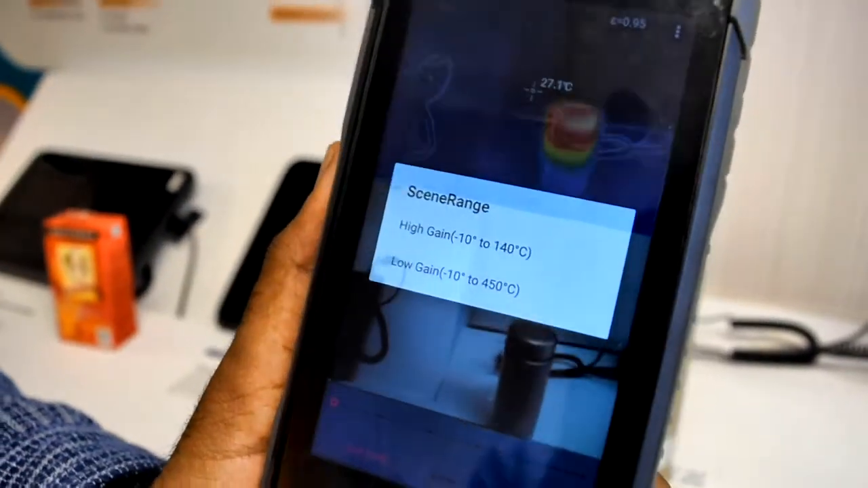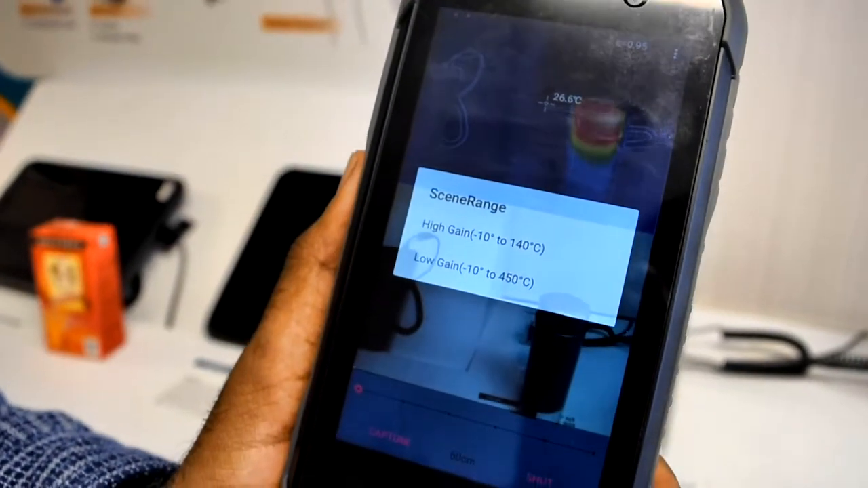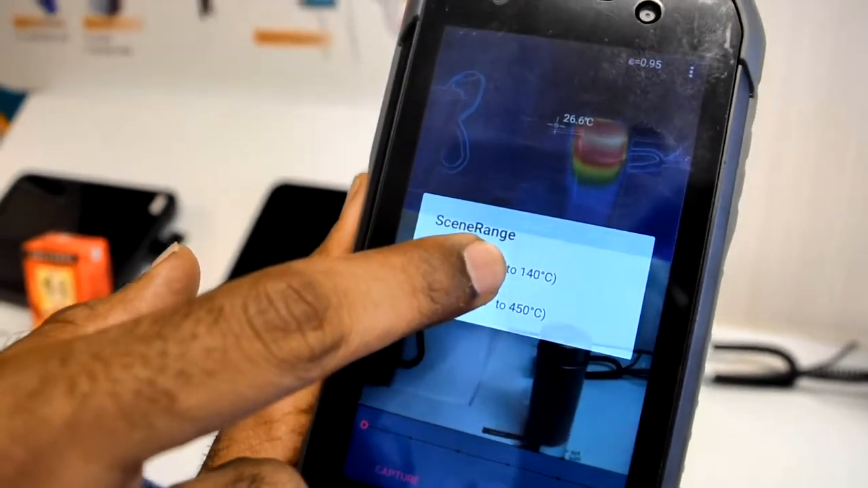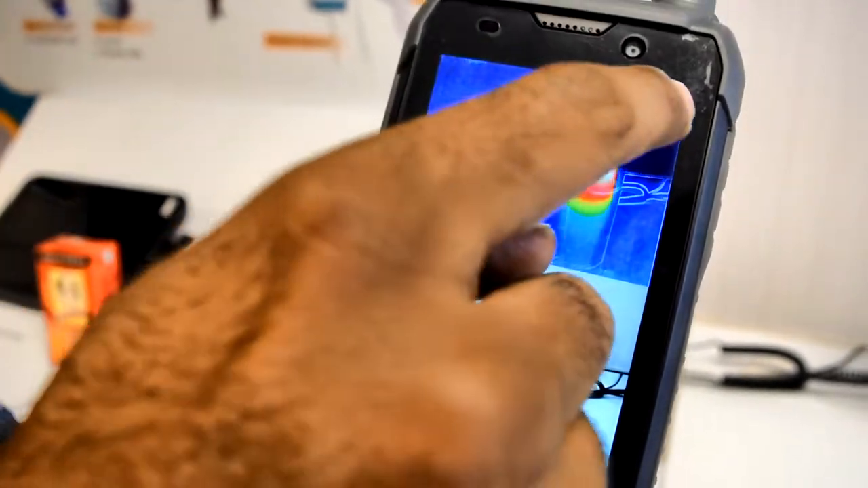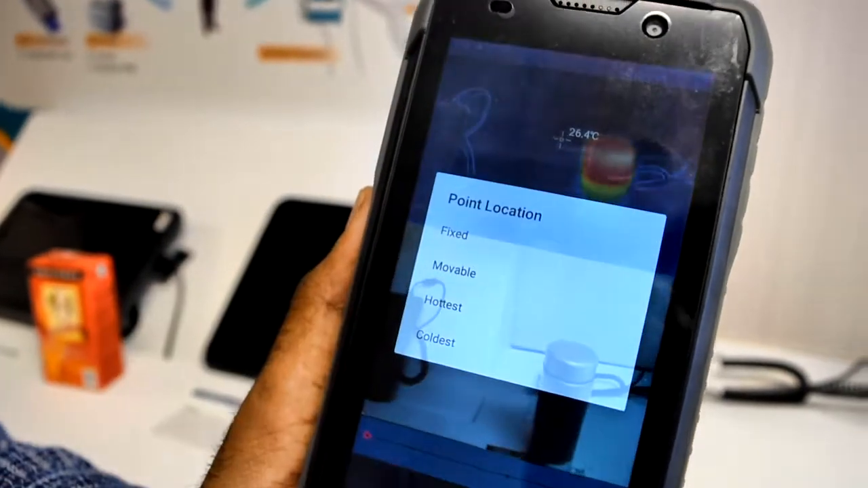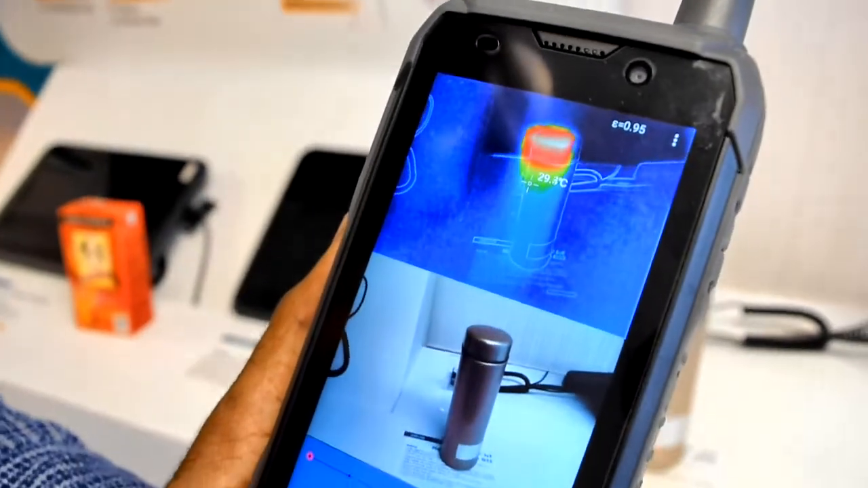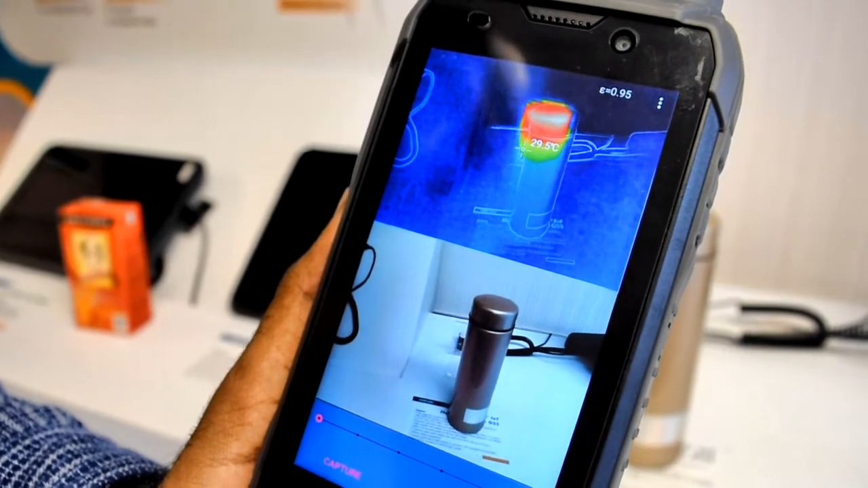We give two options here, high gain and low gain. High gain goes from -10 to 140 and low gain goes from -10 to 450. For this demo, I'm going to use the high gain. I go back to settings again, to the point location. I'm going to use a fixed point right now. I'm going to point at my bottle here. Now it shows around 29.2 Celsius.